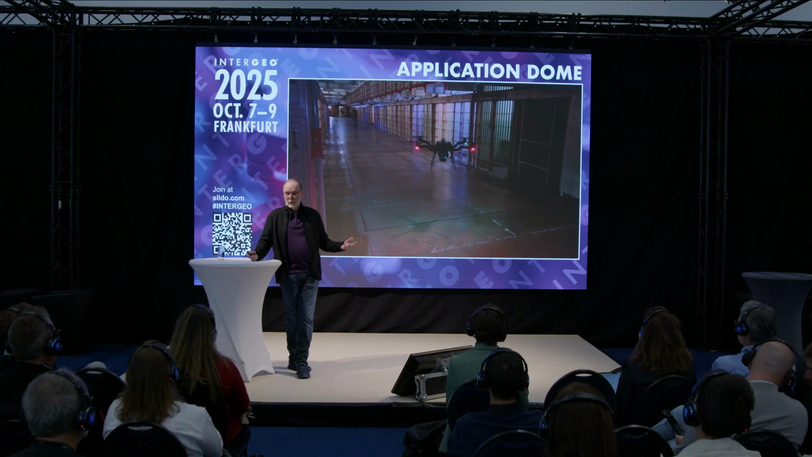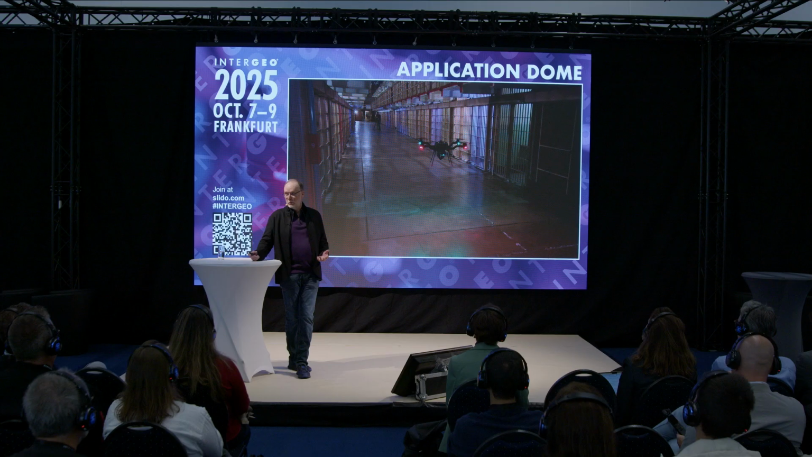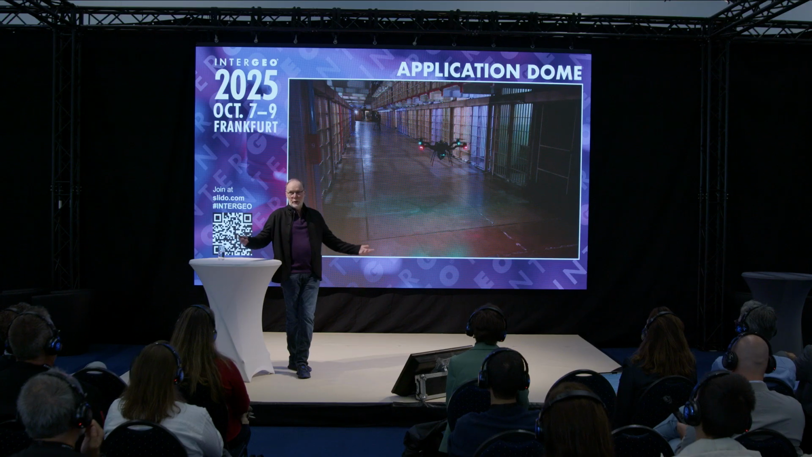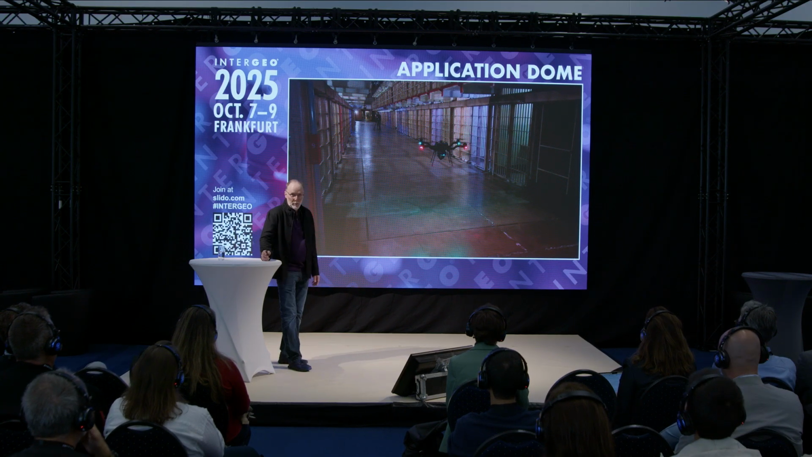If we have the cell house to ourselves, we're going to fly indoors. I didn't even ask. Like, we're just going to do it, because there's nobody here to tell us no. So we flew the hover map inside.